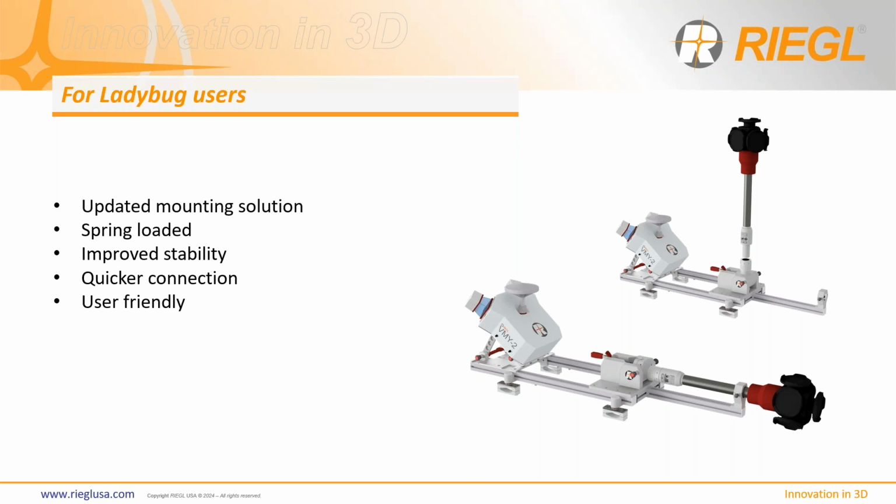We've also done a nice job integrating the overall connectivity of the system, so you no longer are fishing cables through the pole. That should make it a lot easier for setups and takedowns. And then we've also included some more user-friendly connections right there on the mounting post, as you can see from these drawings. So that hopefully will be available before we know it.